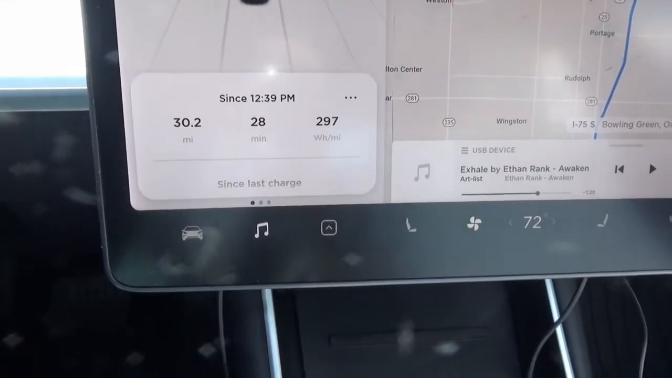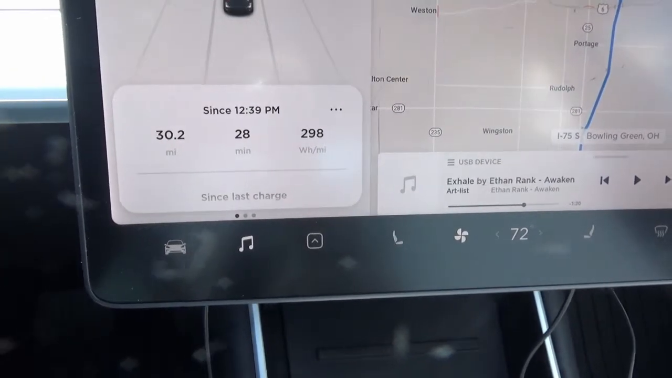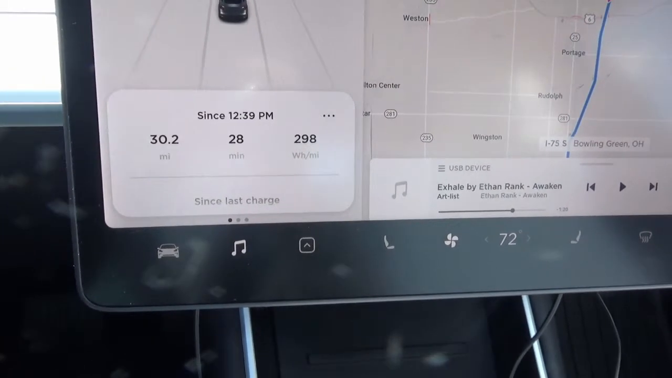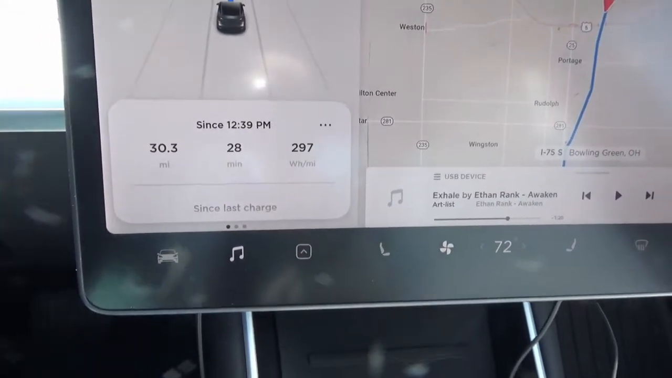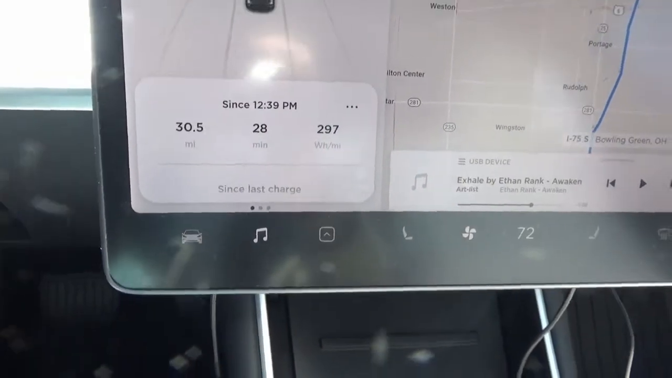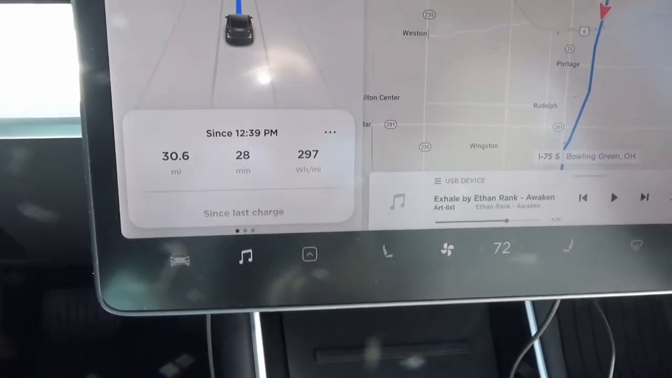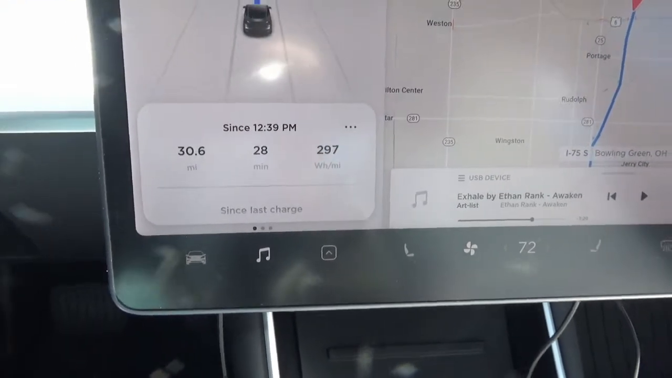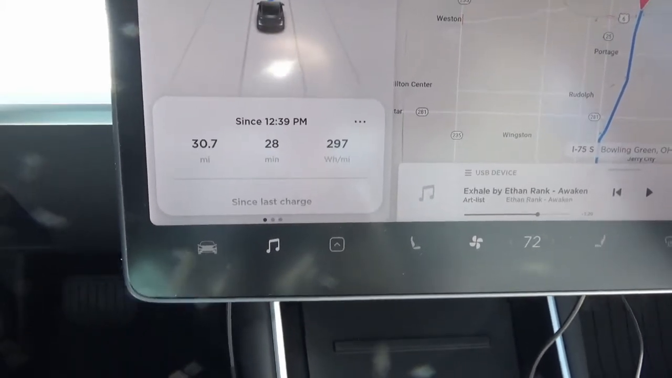About 30 miles from the last supercharger stop. It's been about half an hour now. 298 watt hours per mile. I'm definitely getting some headwind, so I'm using more energy than what I was earlier heading south on 75, which is normal for this highway because it is directly north-south and all the wind comes from the west.